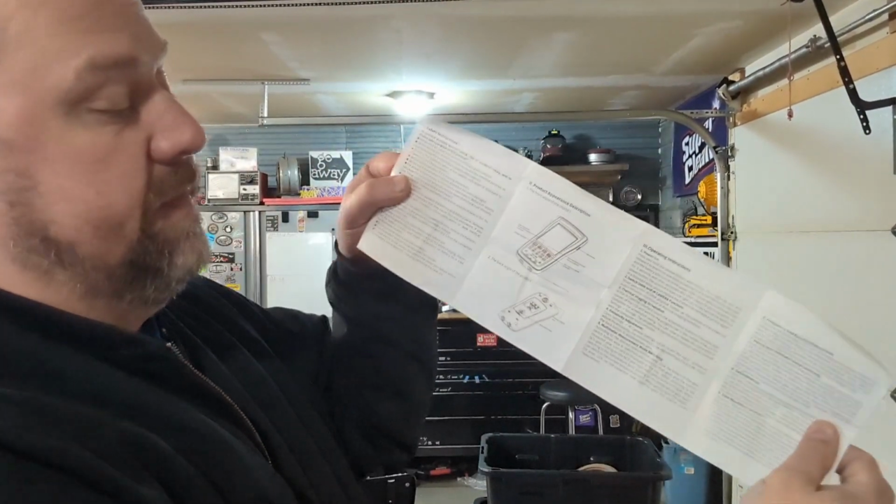So, got the instruction manual, and I'll show you. That's where your battery goes. You've got your camera right up there, and then your spot for your leads down there. So that's pretty nifty. Now we're going to take this and check the voltage on Clyde's battery, because it should be around 12. It's probably not, but that's where it should be. It just isn't going to be, I can tell you right now.